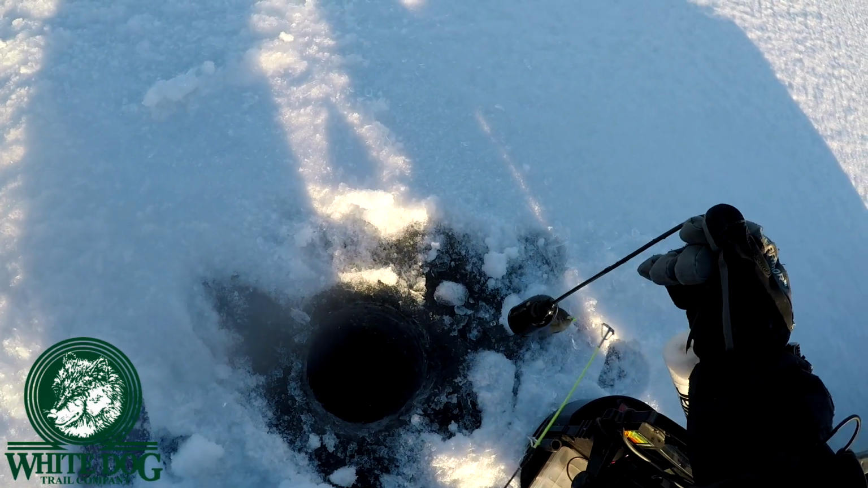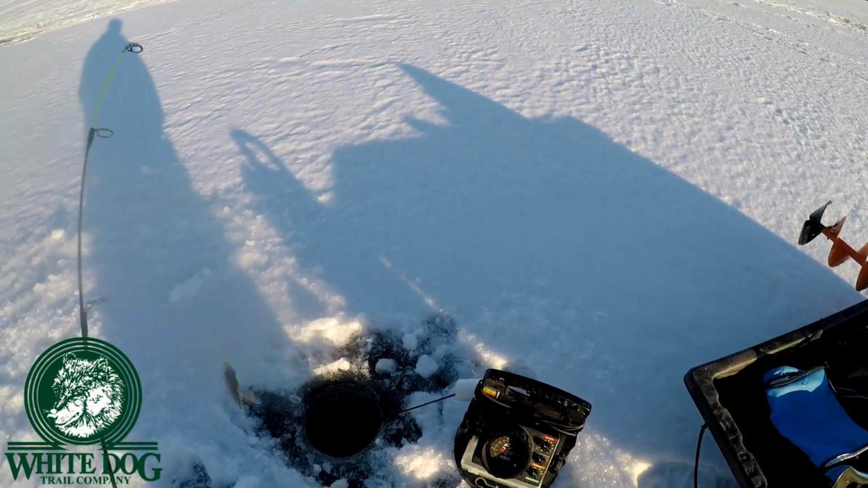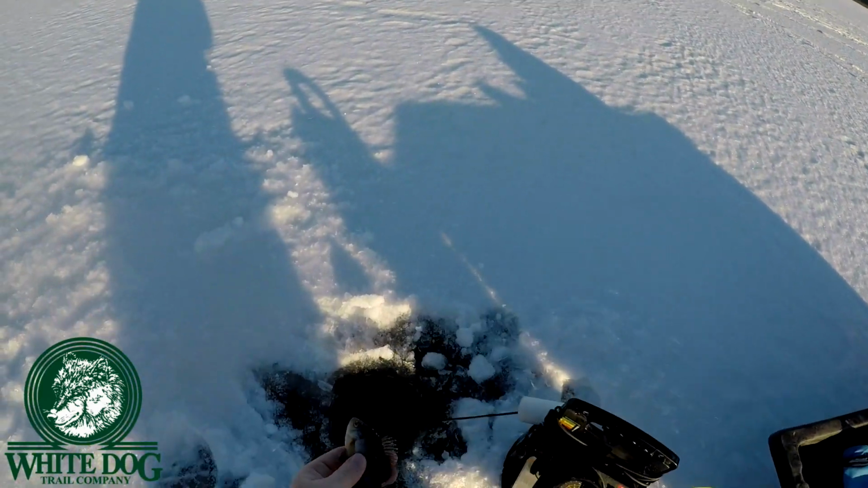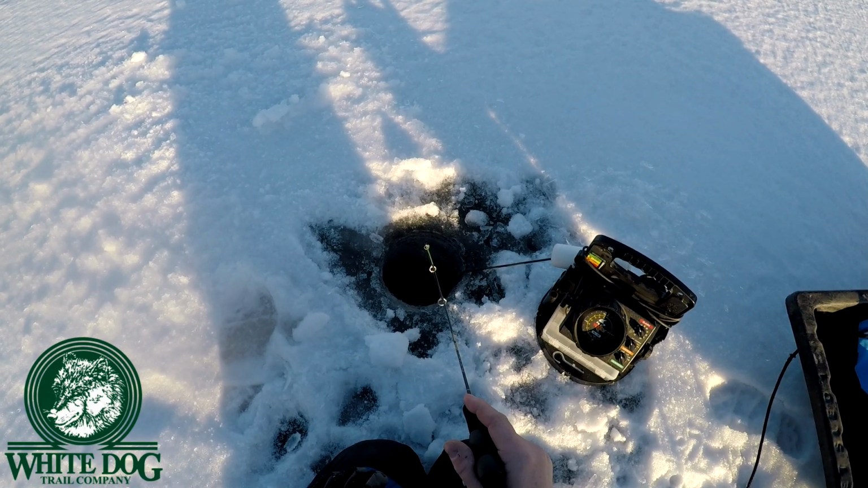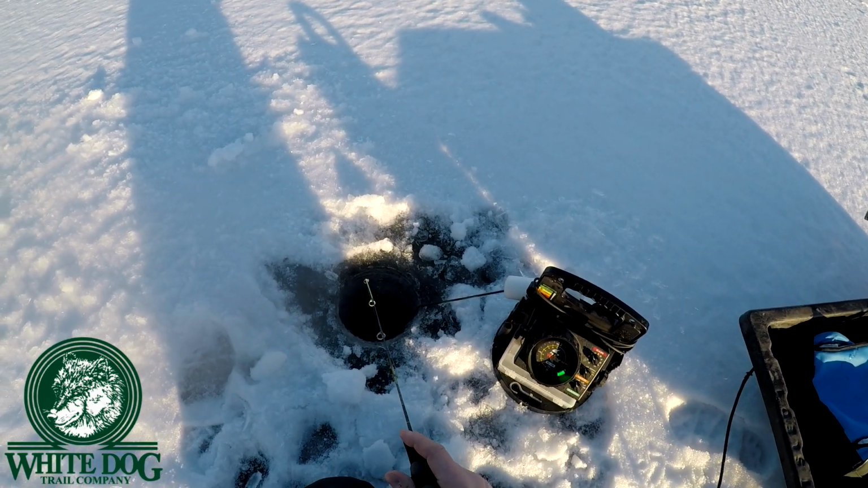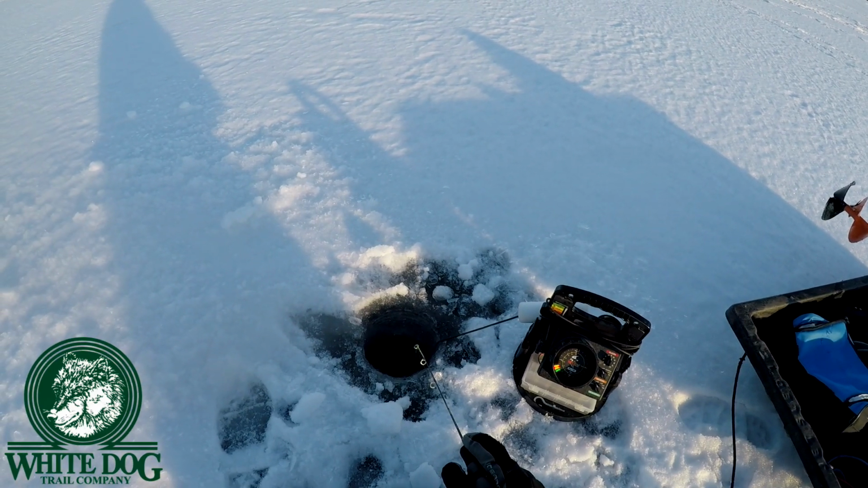First fish is an absolutely tiny gill. That was smaller than any fish I caught any time last year. Tiny little bluegill, first of the season. He's on it. Ooh, that was a little peck. I hope these aren't all little fish. This is going to be really kind of crappy if they are. They are totally there. They're just not biting.